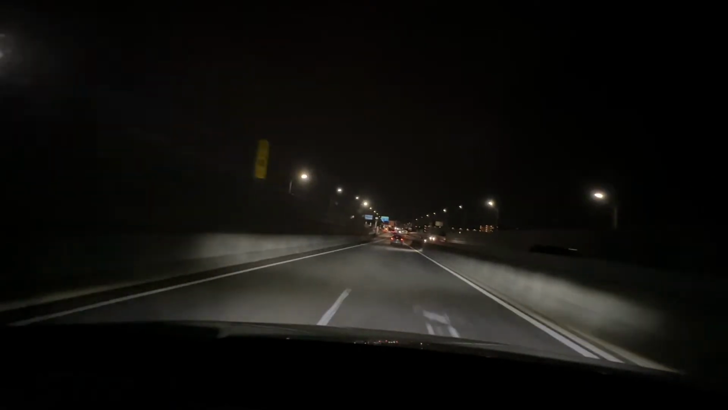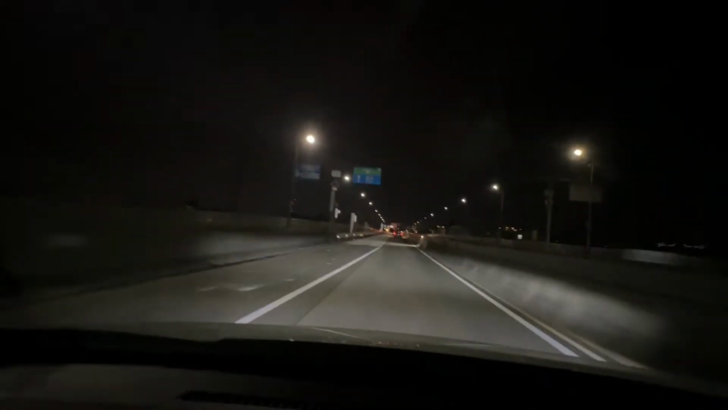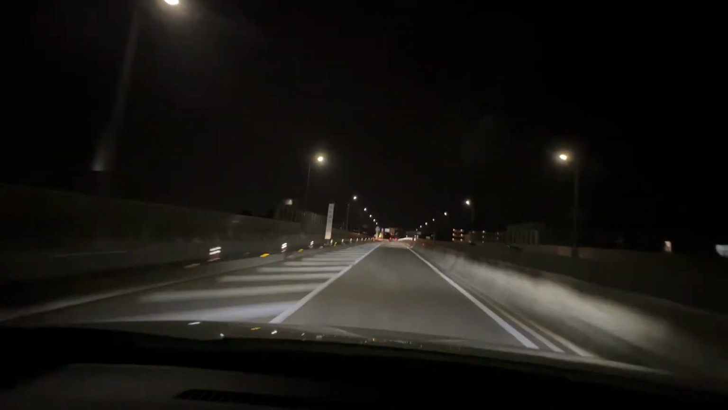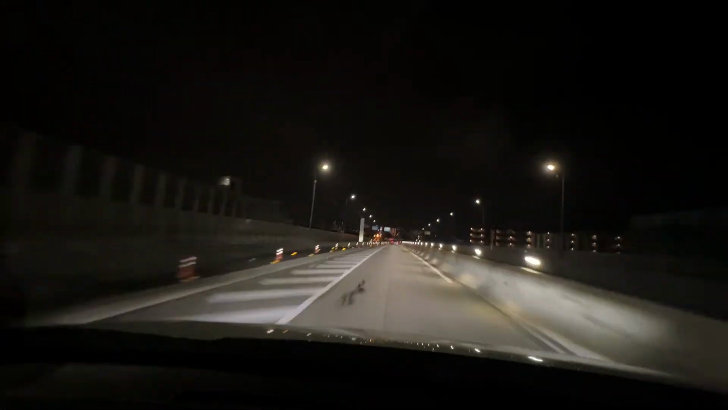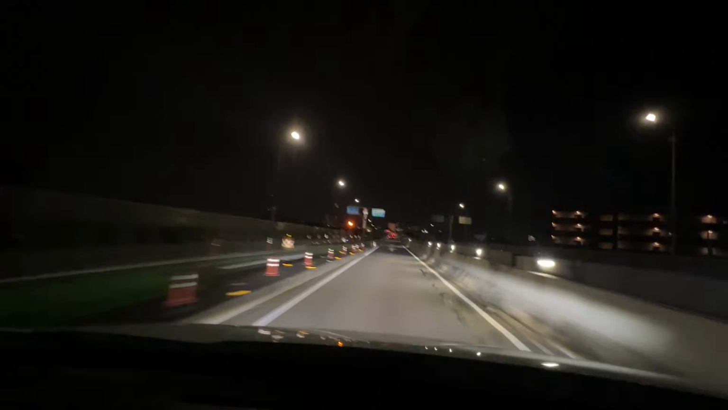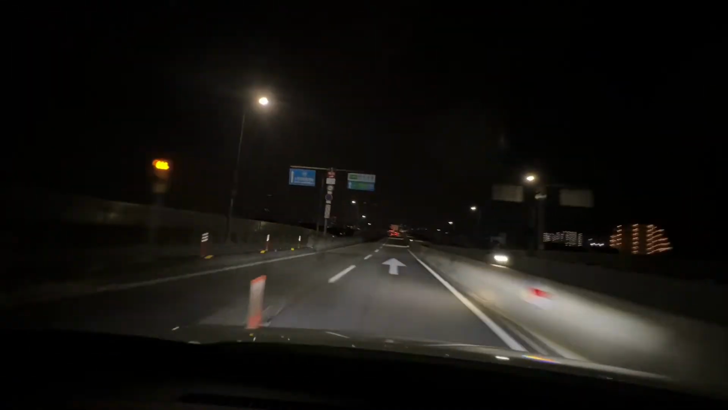Wow. I think on the screen I can kind of see it, is that it looks very dark. It's actually not that dark. There's so much light pollution in Osaka, so don't let it fool you. It is not that dark.